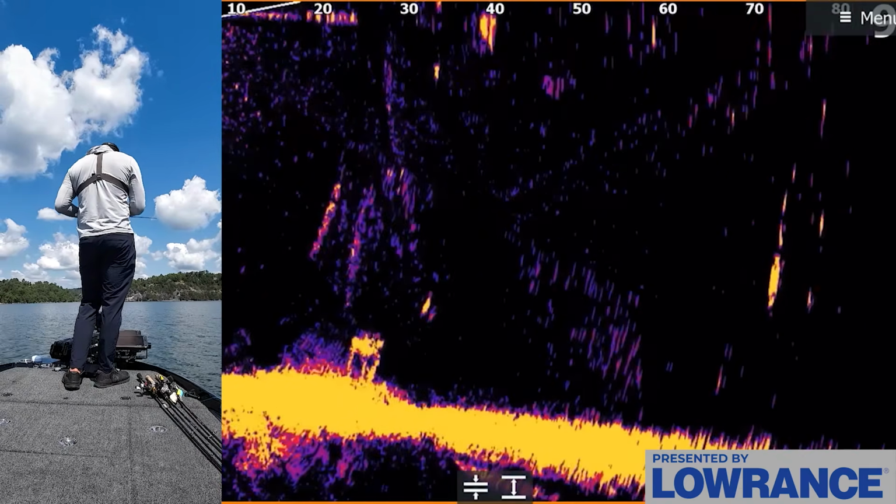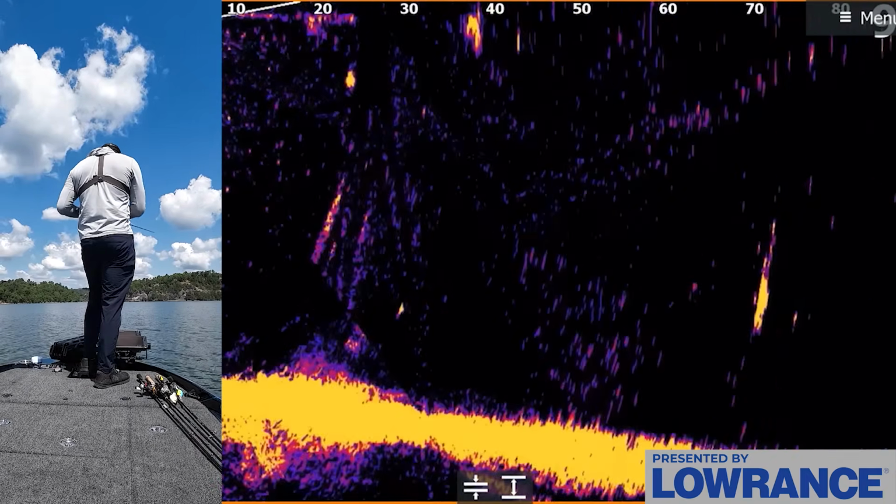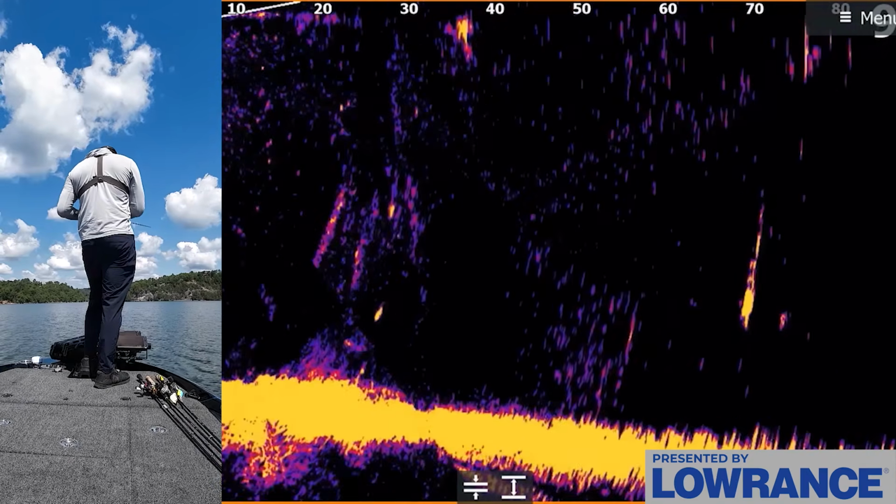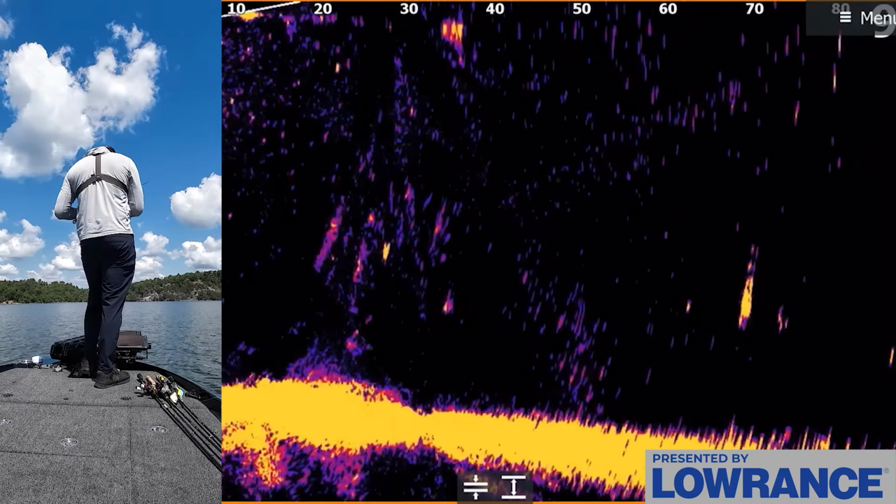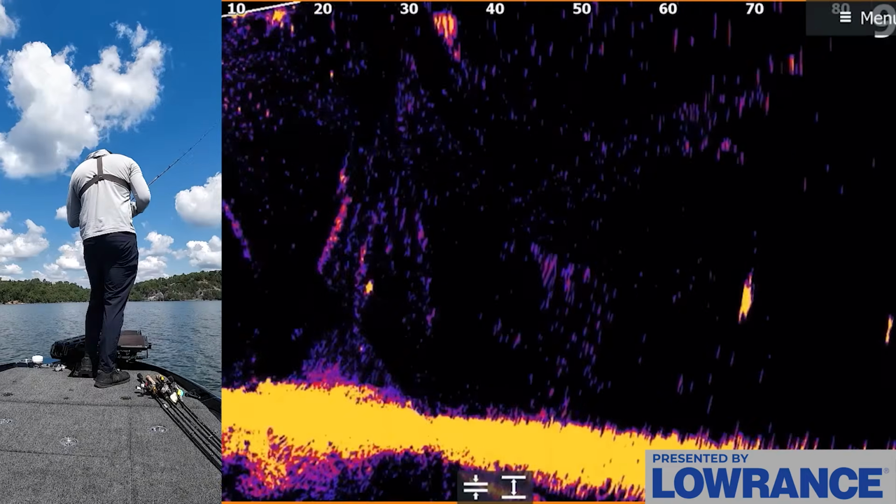Interesting. So these brush piles here are pretty deep, but that was definitely a bass that was chasing after my bait. I just don't know how big it was. It looked about the same size as my spoon, so it could just be a little spotted bass, but it could be a good one. It's kind of hard to tell.